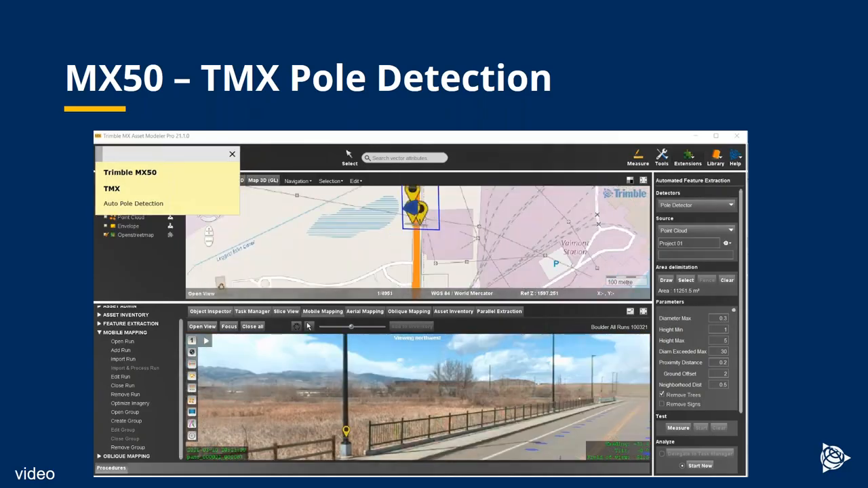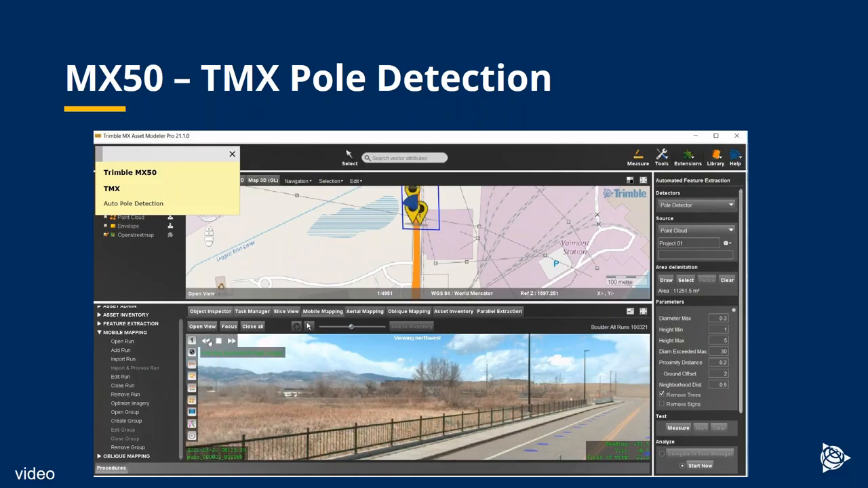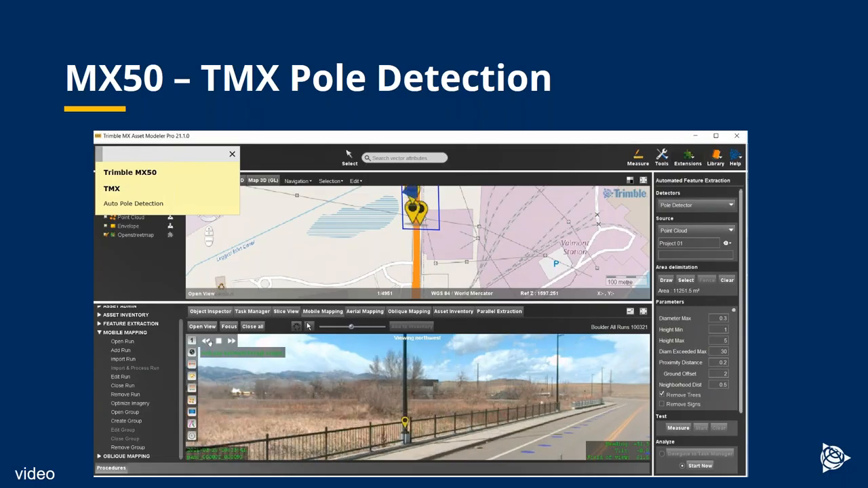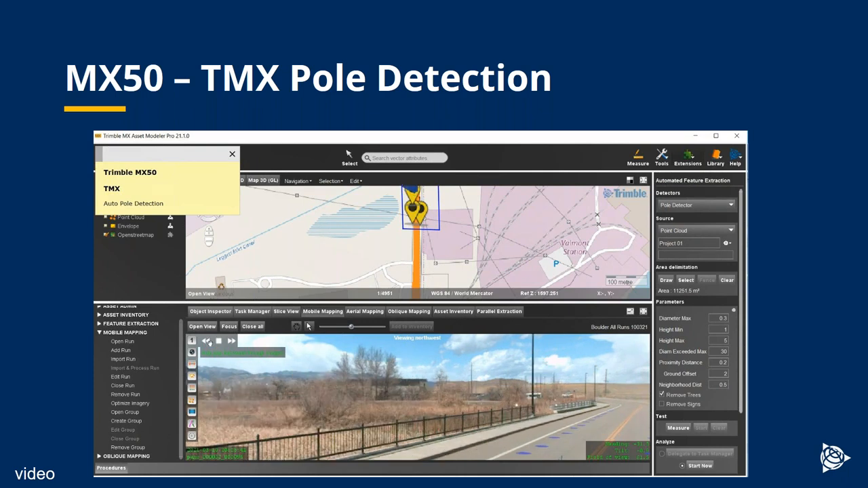The routine is now complete. So now I'm going to do a kind of virtual drive-through in the images at the bottom, and you'll see the icons that appeared on the map now also appear in the image at the pole locations. So in this case, it's lamp posts.